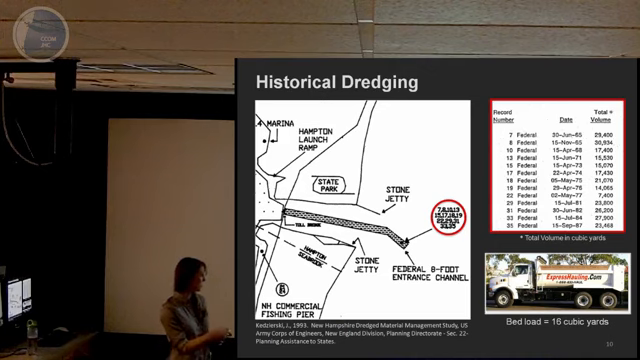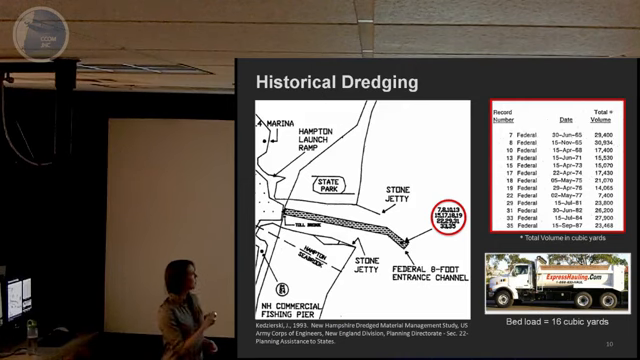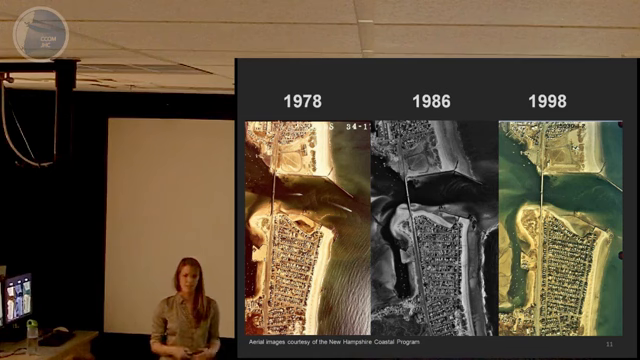And just for reference, a truck roughly this size can carry about 16 cubic yards. So that's over 1,000 of those bedload trucks worth of sediment moved either onto the adjacent beaches or somewhere offshore. But despite the regular dredging, the bedforms redevelop year after year.